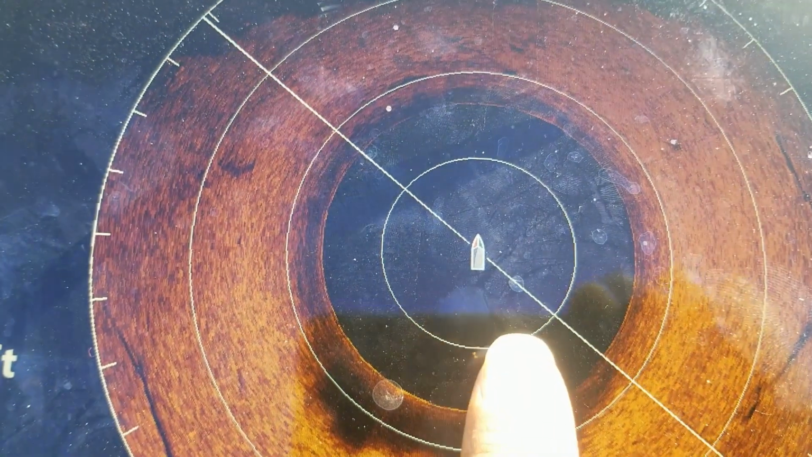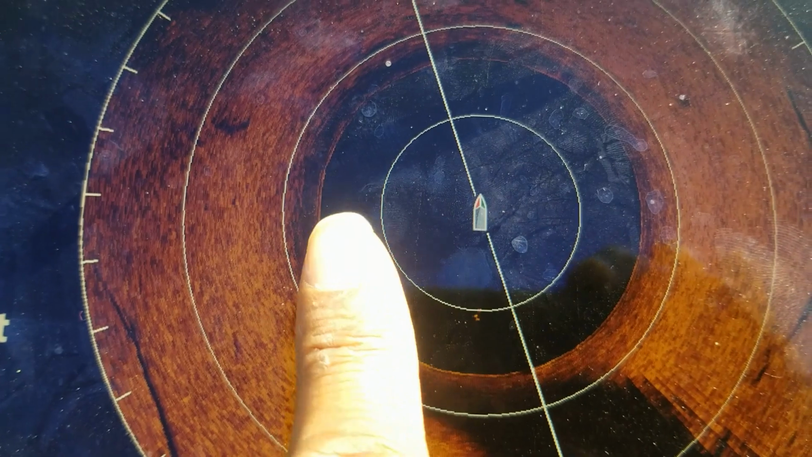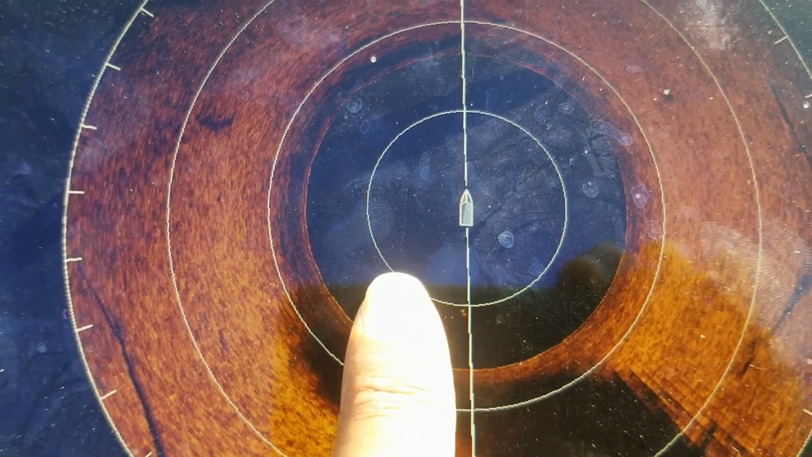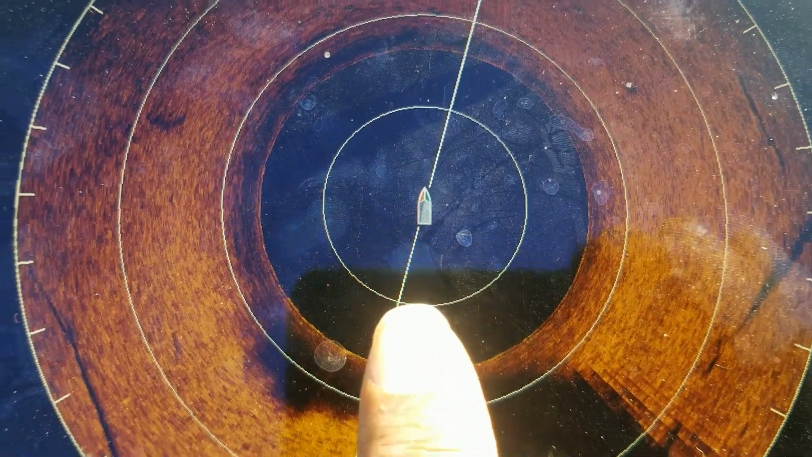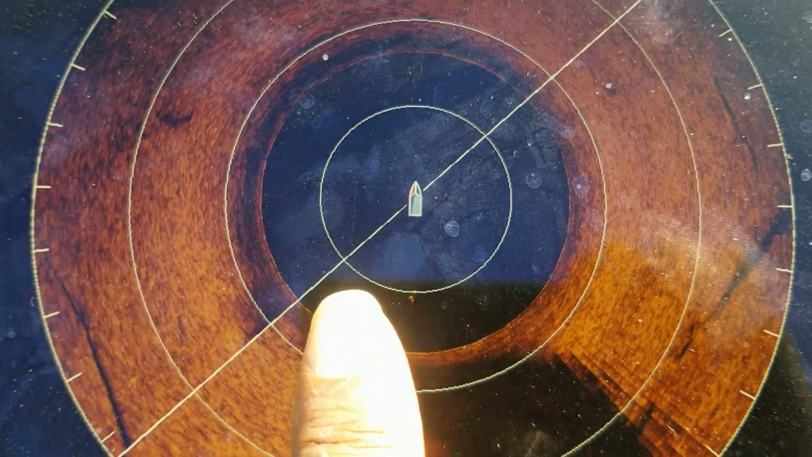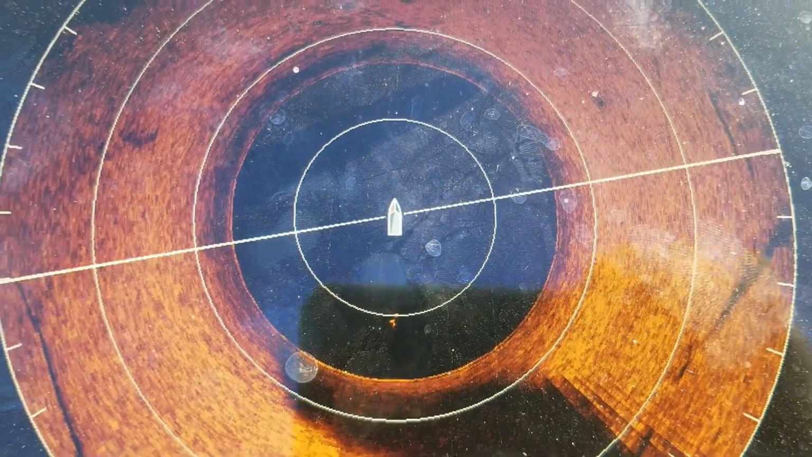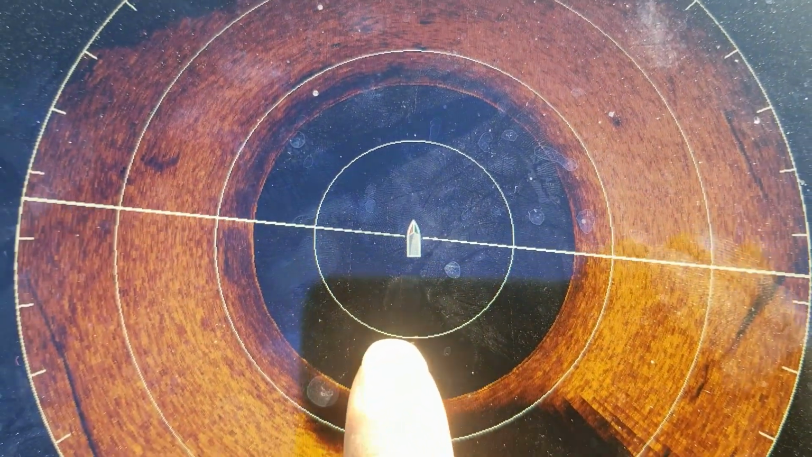So let's say if you see some structure right over here, you may think that you need to cast, well, no, actually, let's say if the structure is right here where I'm touching at. So according to this icon, you would need to cast to the back of the boat at this kind of an angle, when in actuality this is the back of the boat right here.